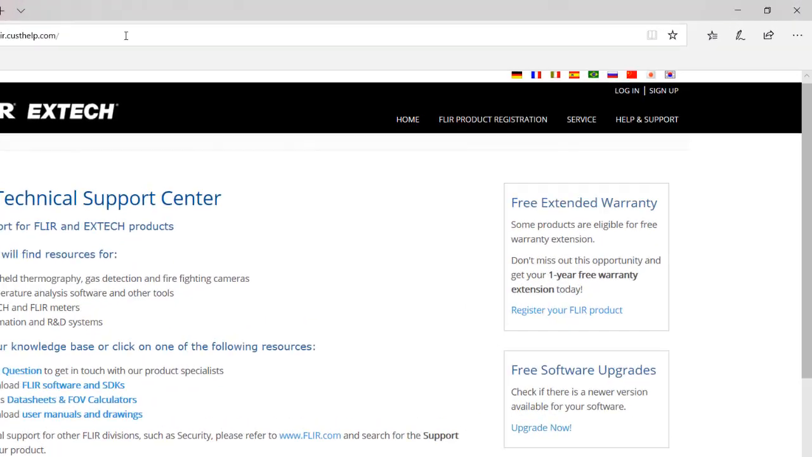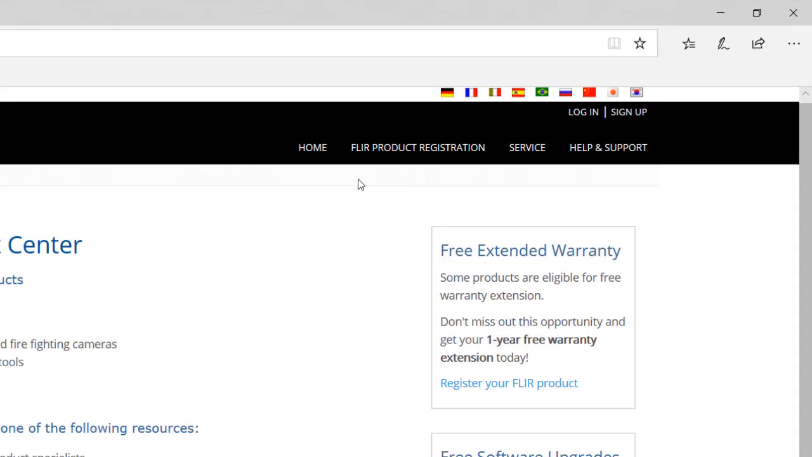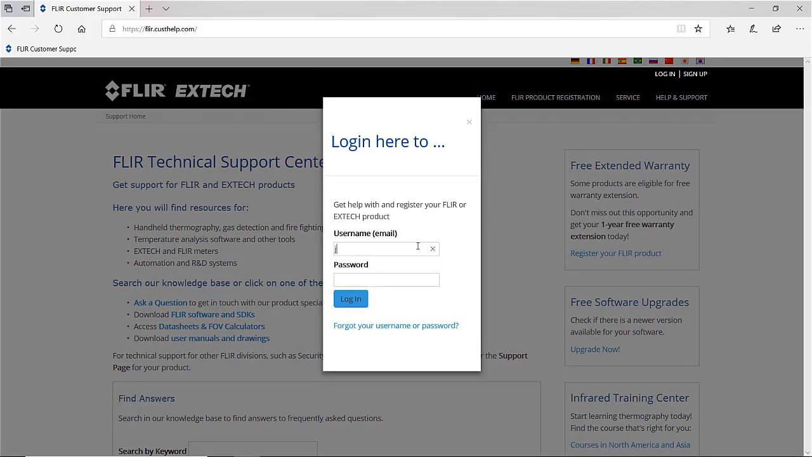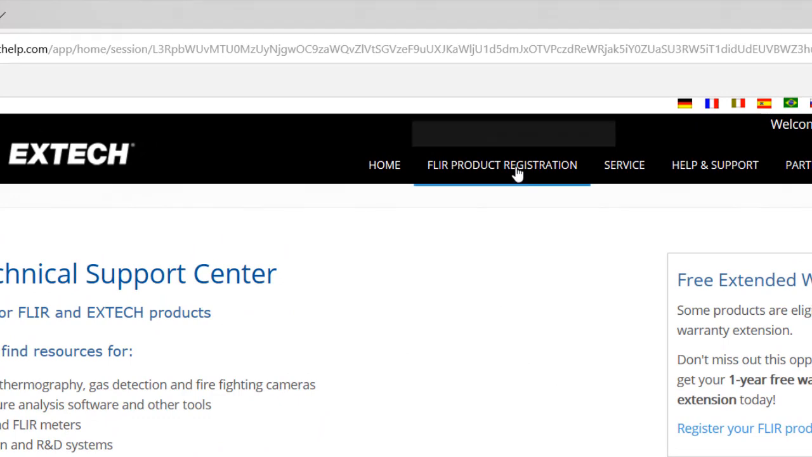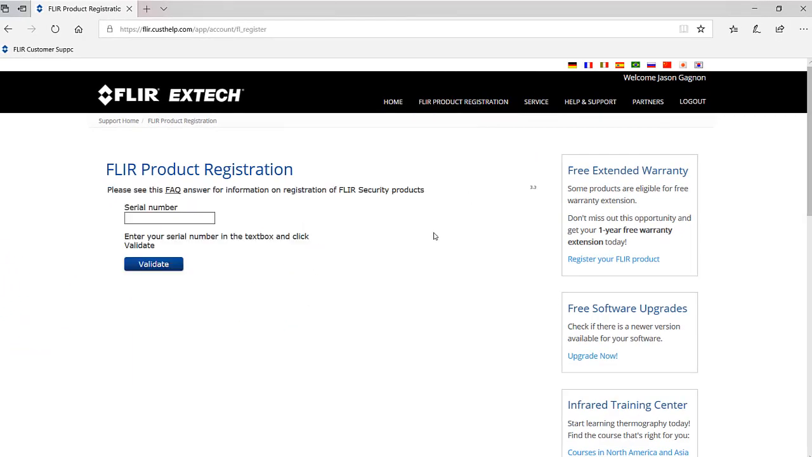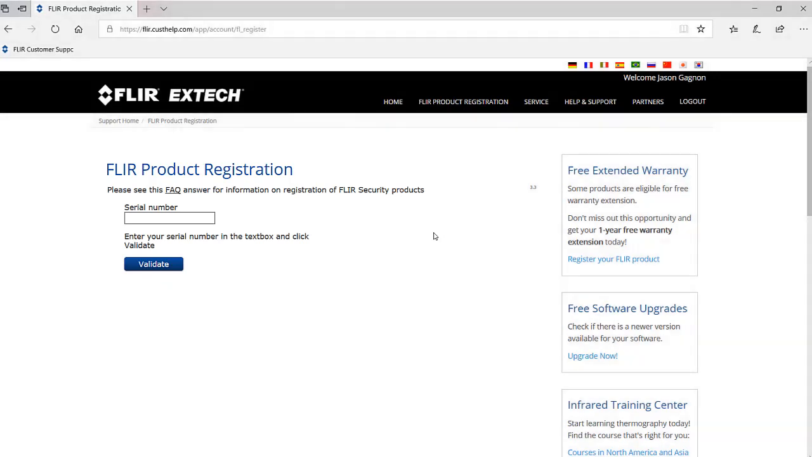Now, if you already have an account, you can click Login. Otherwise, click Sign Up to create a new account. I already have an account, so I'll log in. Now, to register your new camera, you can just click FLIR Product Registration, type the serial number here, and click Validate. Now, the serial number can be found on the calibration certificate that comes with your camera, and it's also printed inside the battery compartment on your camera.